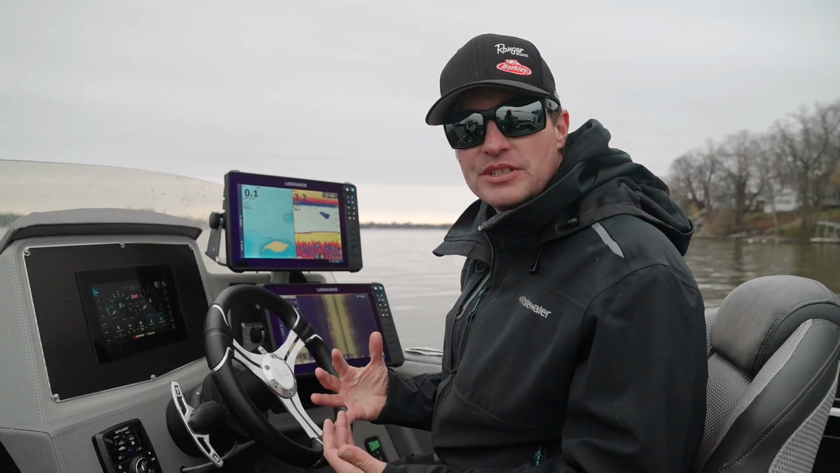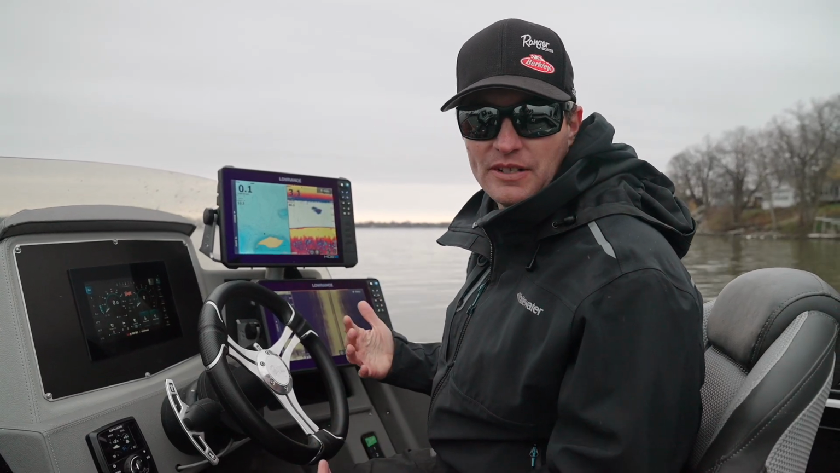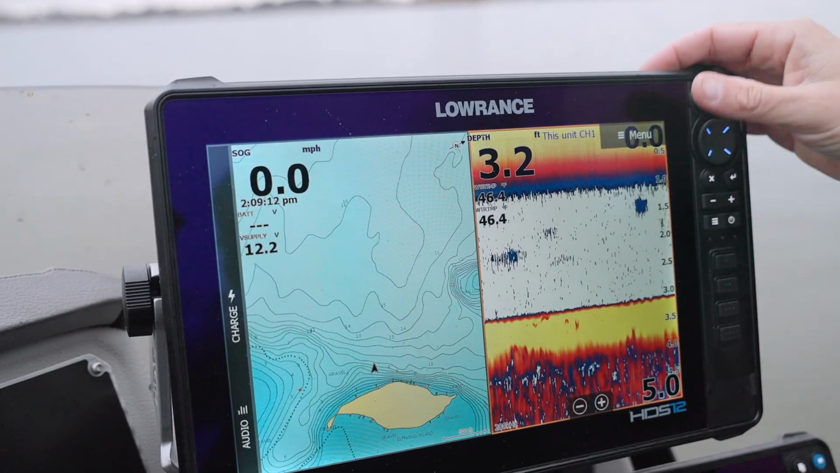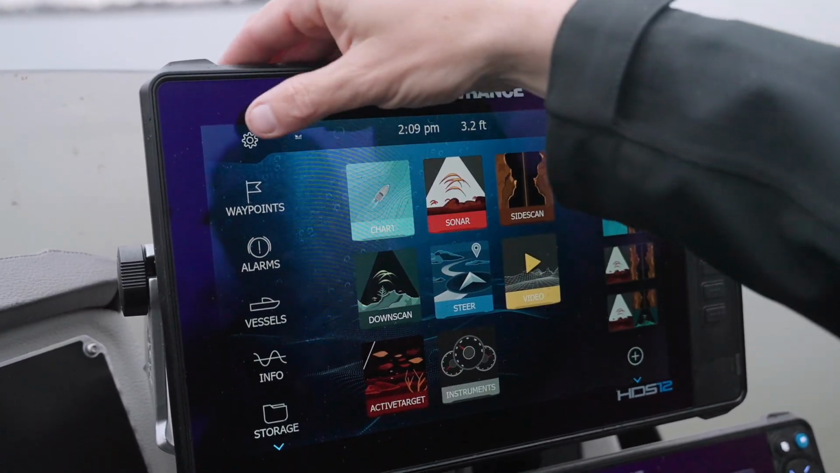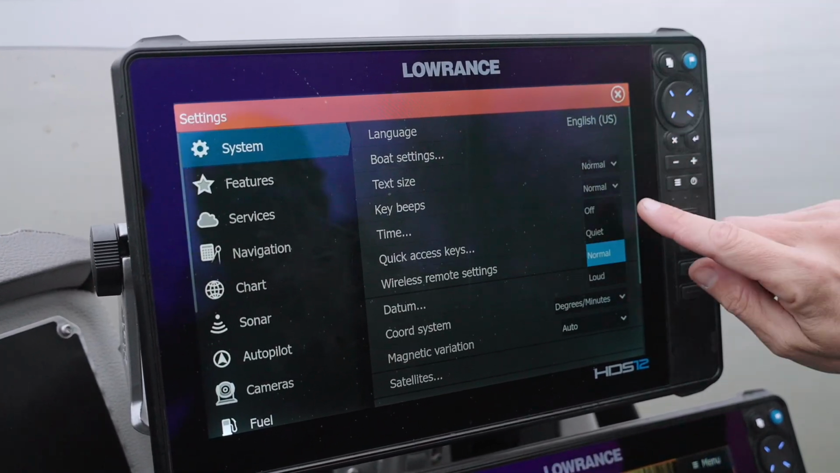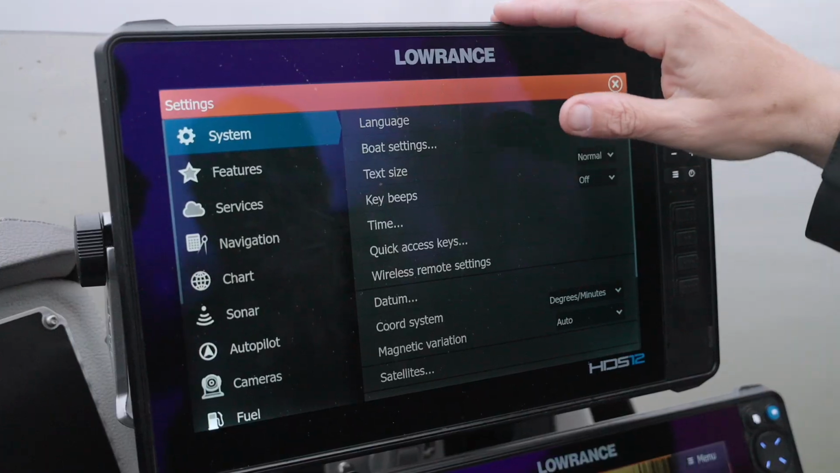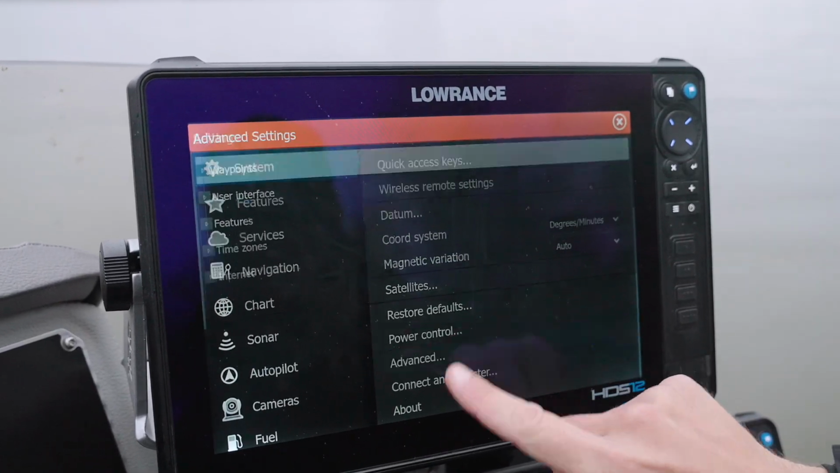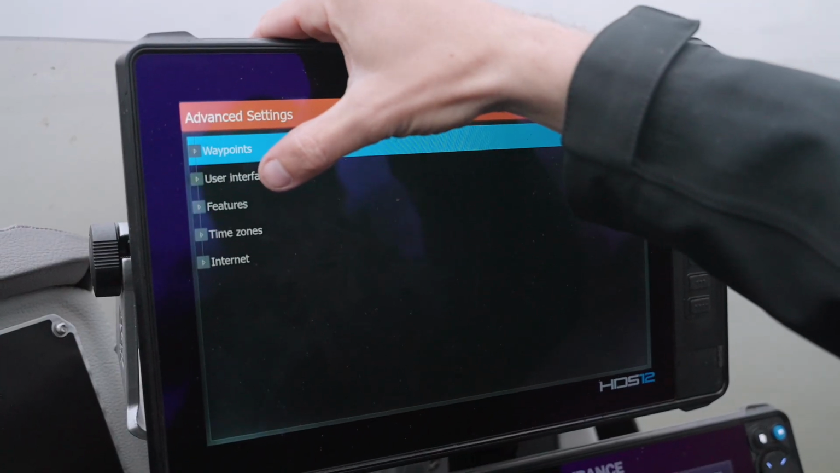When it comes to a new unit, or let's say my personal preferences, how I like to set mine up, the first thing I like to do is go into settings. And in system, the first thing I do is honestly, I get rid of key beeps. I turn them off just because I think they're super annoying.